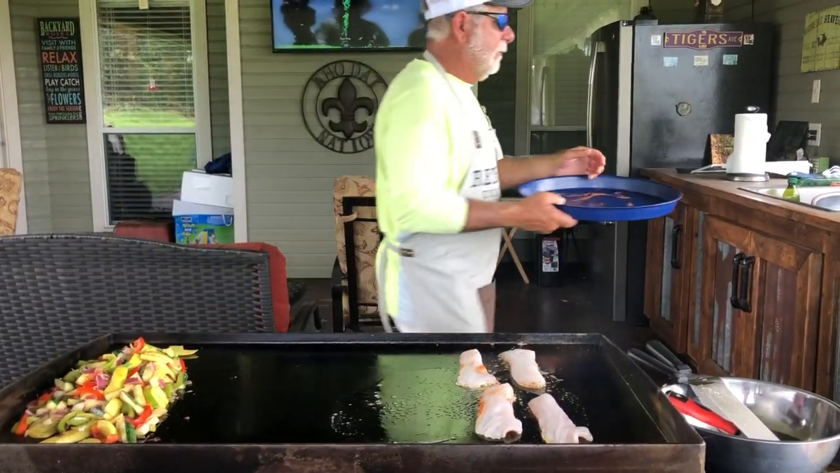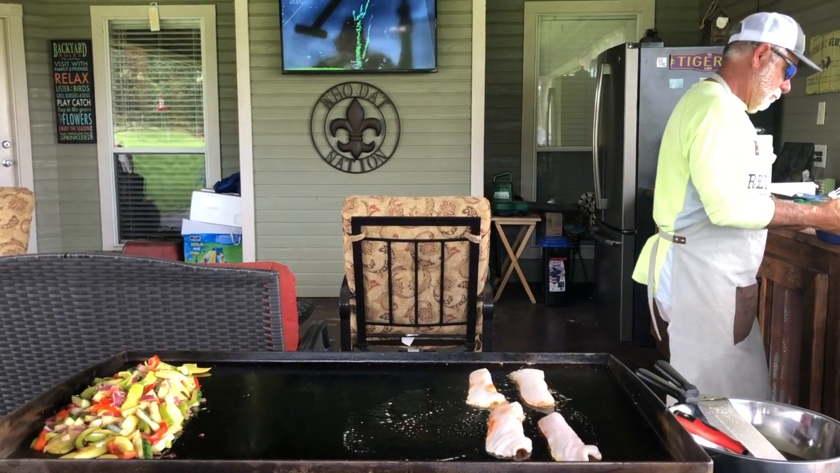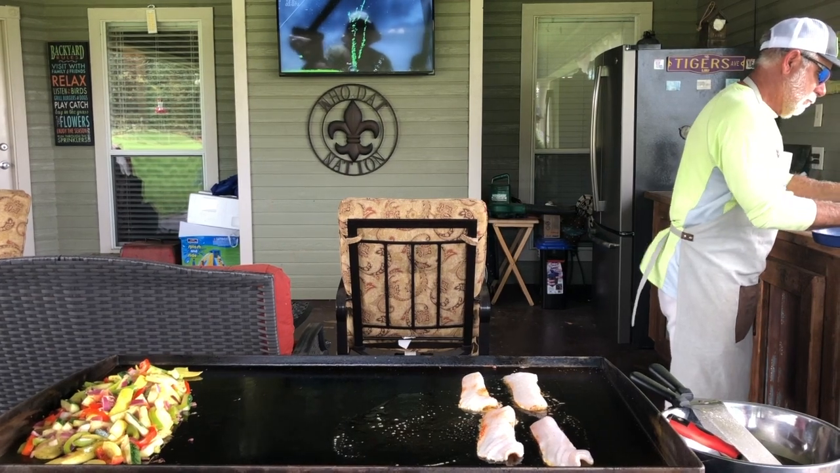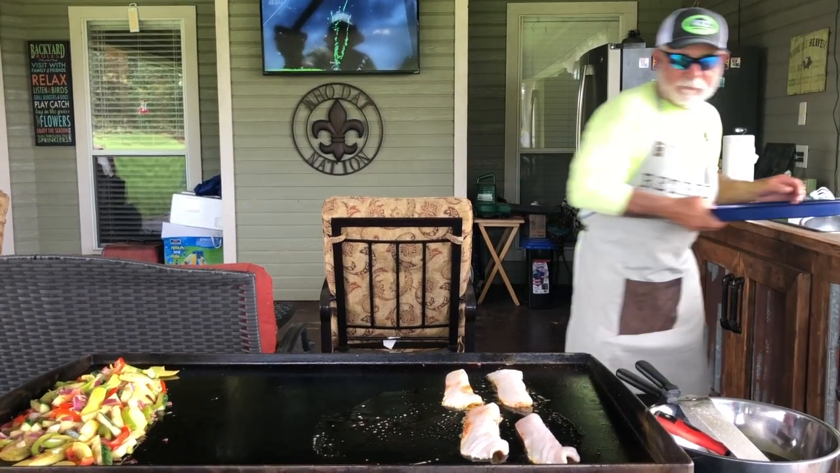Smells so much better. That's for the kiddos.